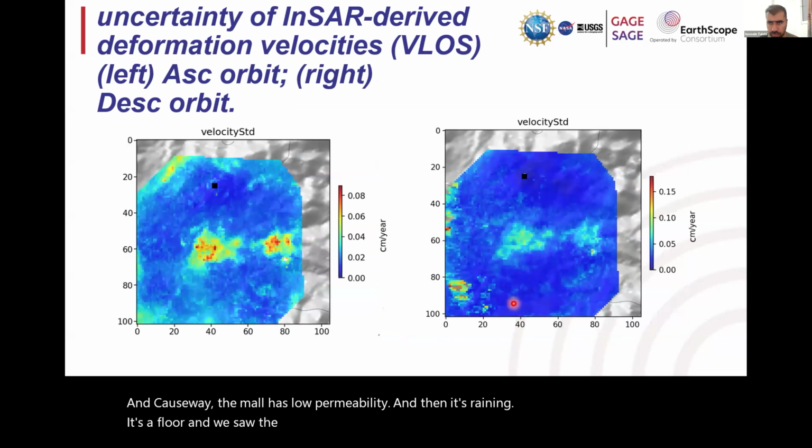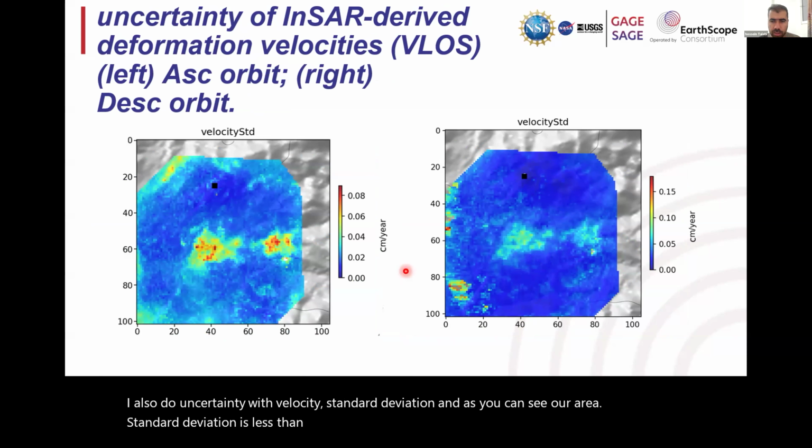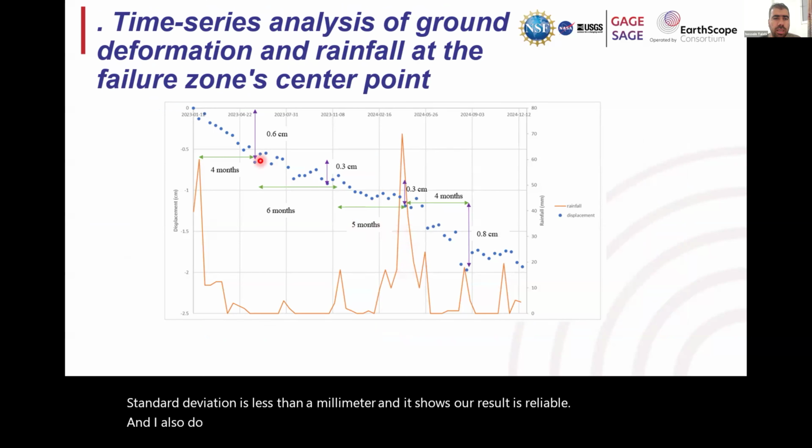in this area. I also did uncertainty analysis with velocity standard deviation, and as you can see, our area's standard deviation is less than a millimeter, and it shows our result is reliable. And I also did something interesting.